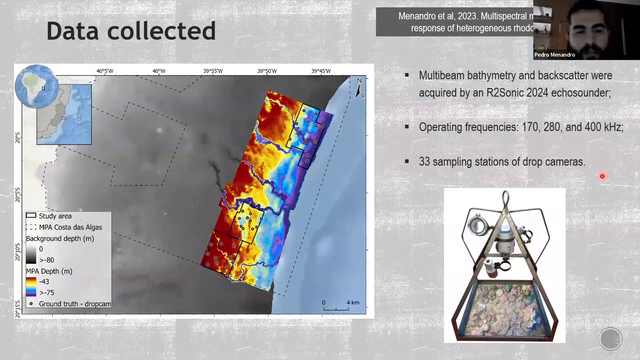Here we did not use sediment samples; we used imagery stations. Our imagery system is actually a metal frame that has two cameras looking to the bottom and looking ahead, with two lights.